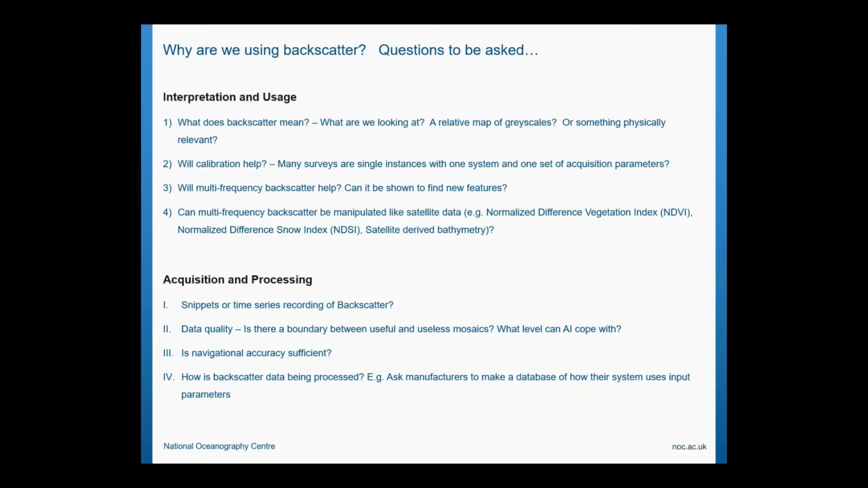So, various things like that. Multi-frequency: I'd love to have a go at multi-frequency, and I think that is a whole new doorway, a new room of questions. And I've got various other questions to ask, so this may be more pertinent later on. I don't know. But should we use snippets, or should we use time series? Is there a boundary between useful data and completely useless data? Having looked at some mosaics, you're going, we can't do very much at all.